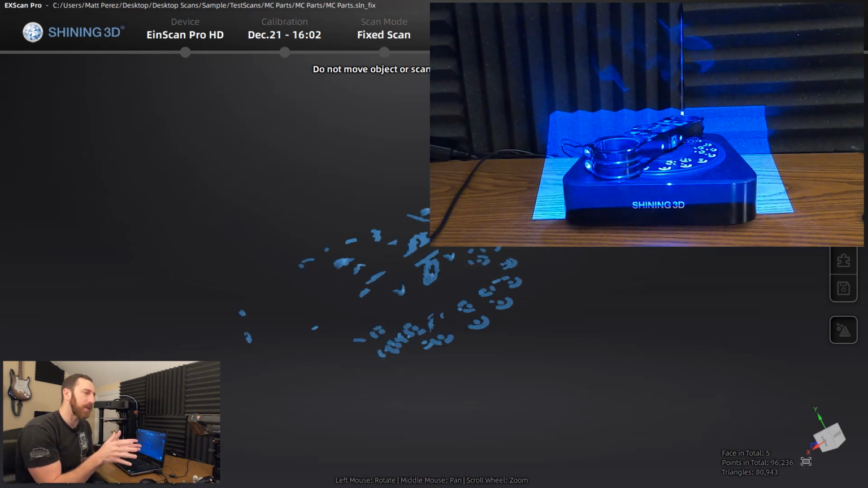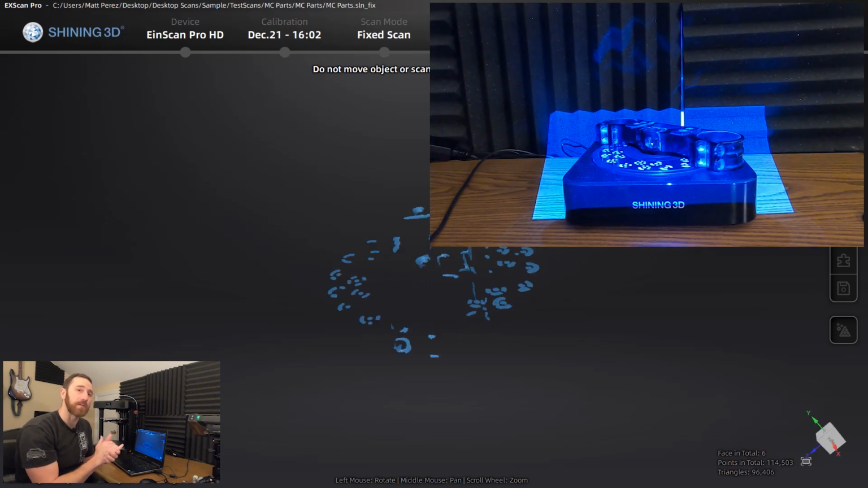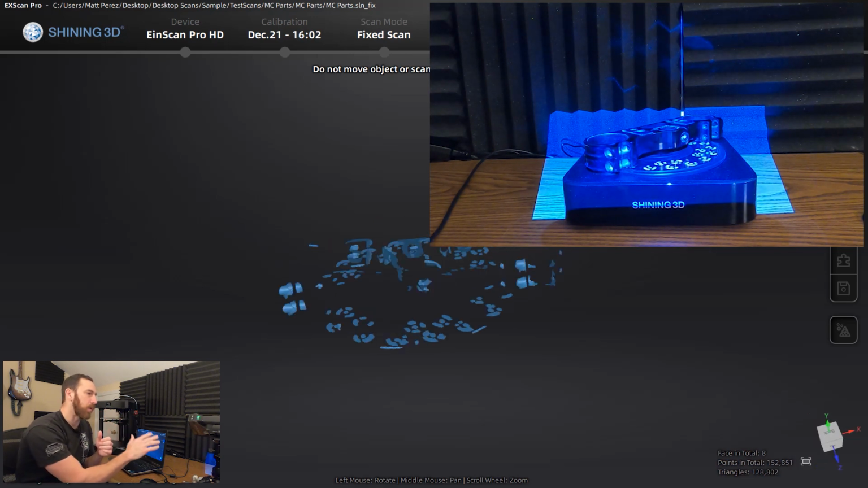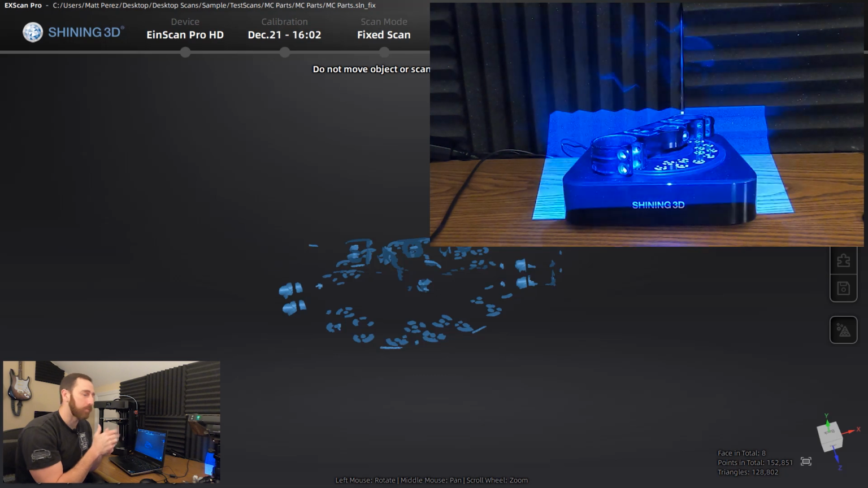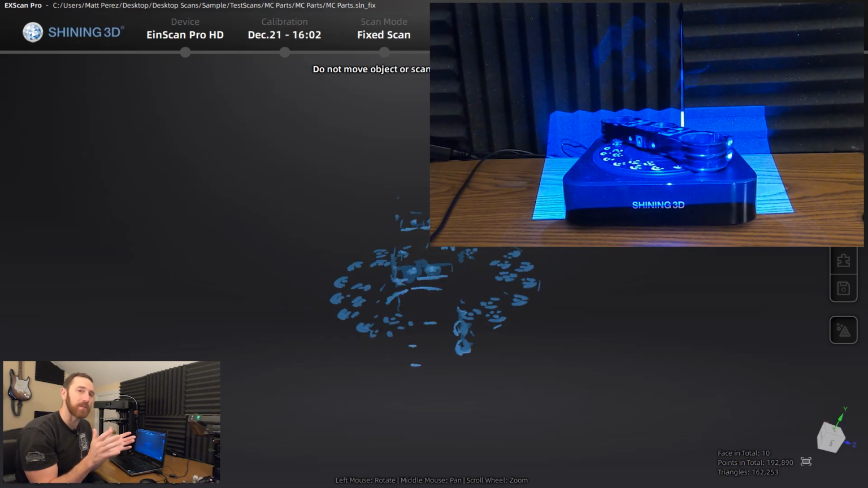So in a fixed scan, we're getting 0.04 millimeter accuracy. That means basically plus or minus 0.04 depending on the distance away from the scanner. Now that is assuming that we've got an ideal scenario.